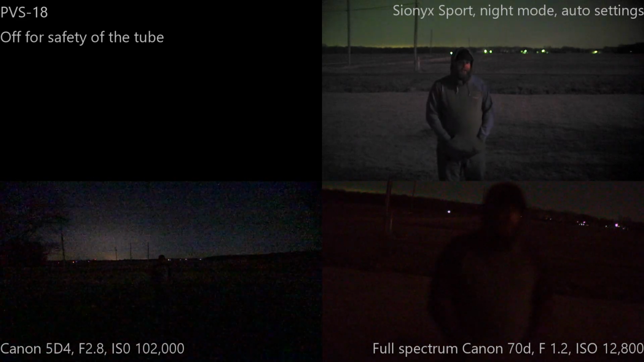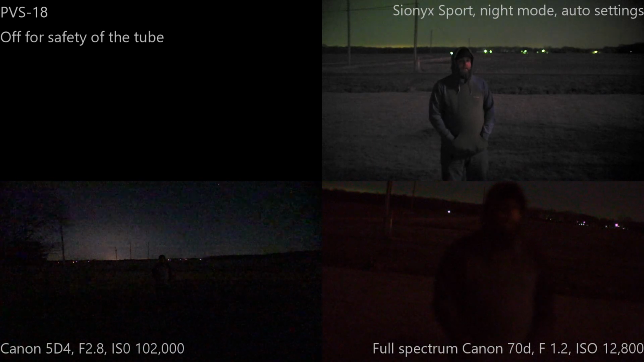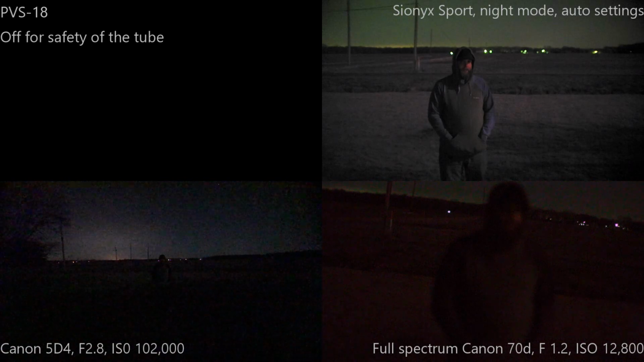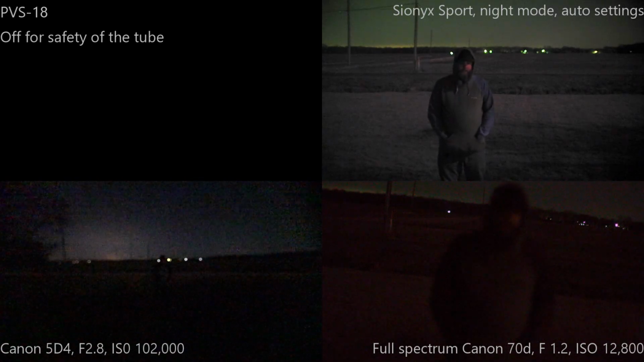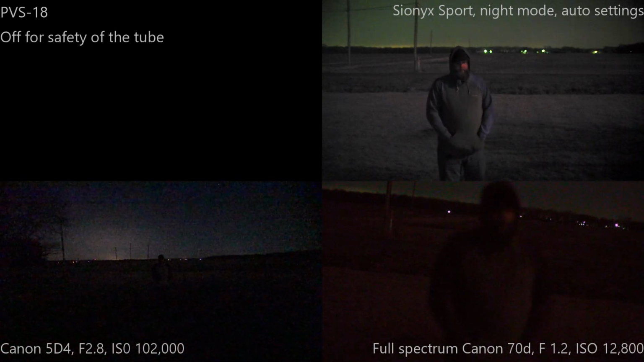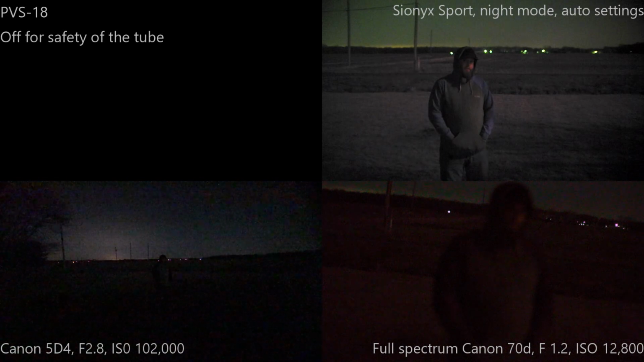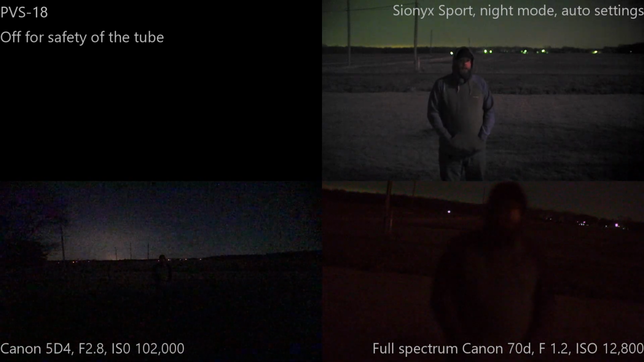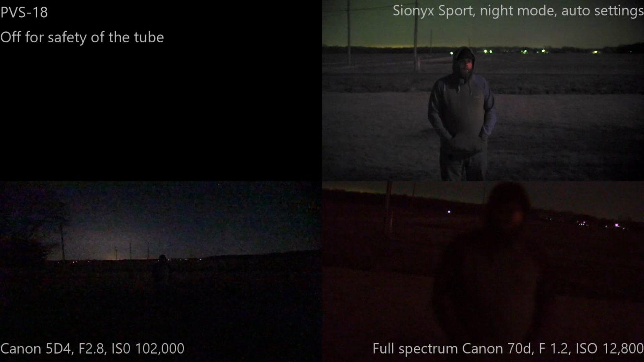Sionyx, you've done a really good job with this. I really did not expect it to be as good as it is. I just didn't. So I figured I was going to buy this, do my little review, and be like, oh yeah, it does pretty good, but it doesn't keep up to a $2,000+ camera. And then I was going to sell it. I don't think I'm going to sell it anymore. I think I'm just going to keep it.